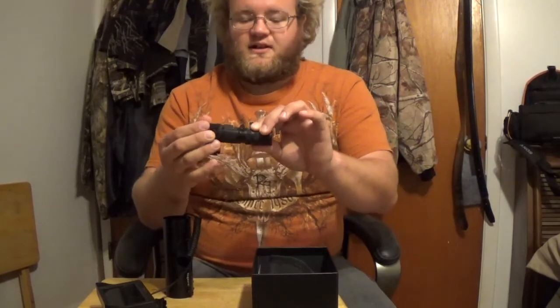The IR doesn't have different power levels. It just has a zoom function on it, so that can be a little bit too bright at times when you're close. But these are just really kind of petty complaints about it. It's a $100 unit. You can't expect a whole lot out of it, and I'm really impressed with it.